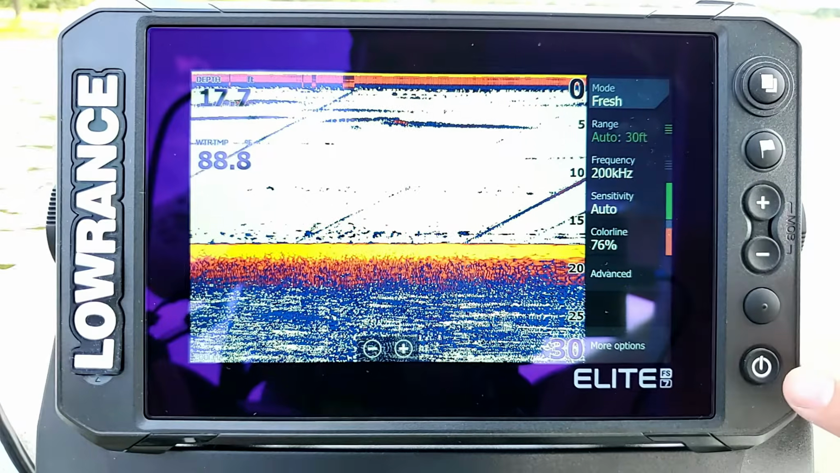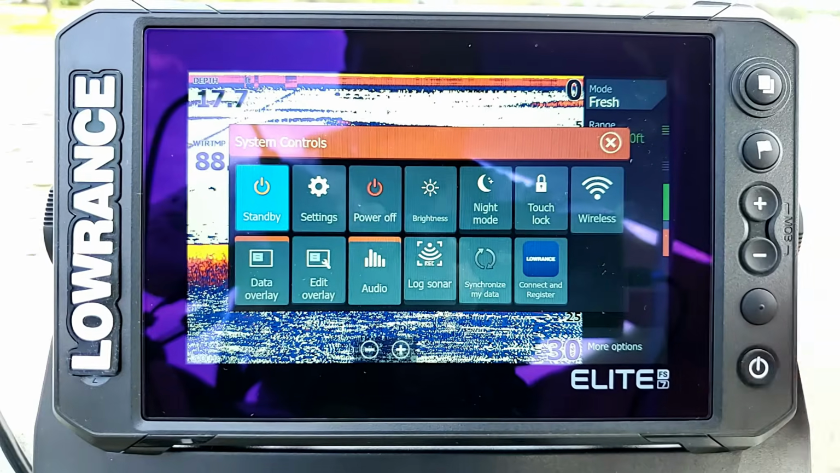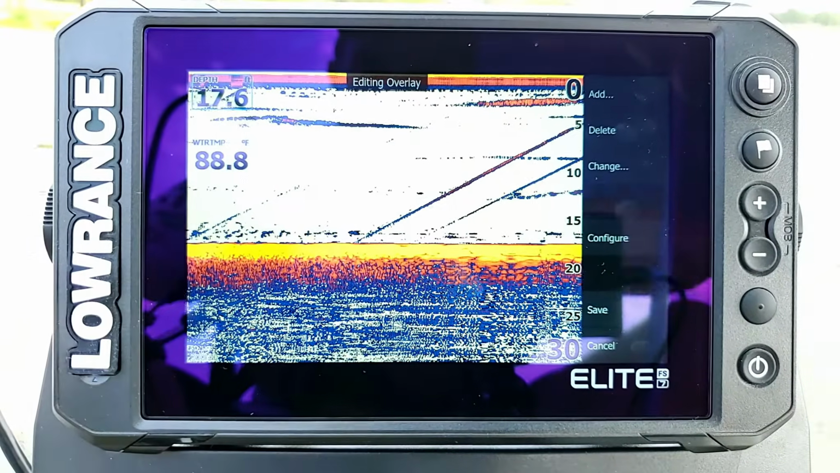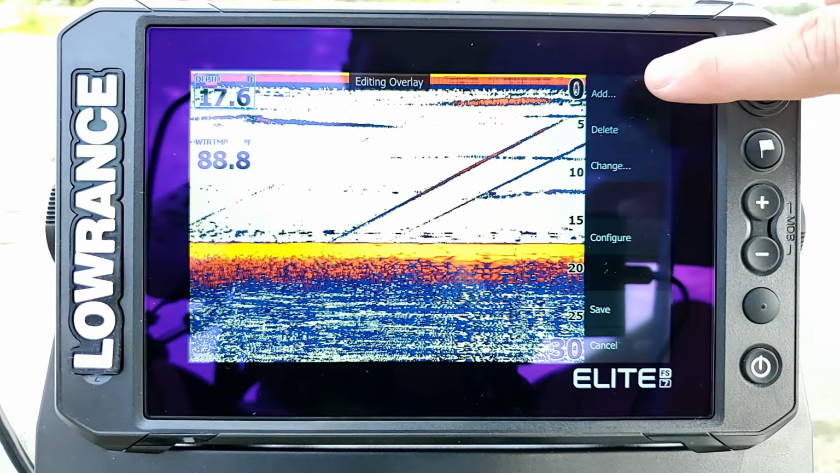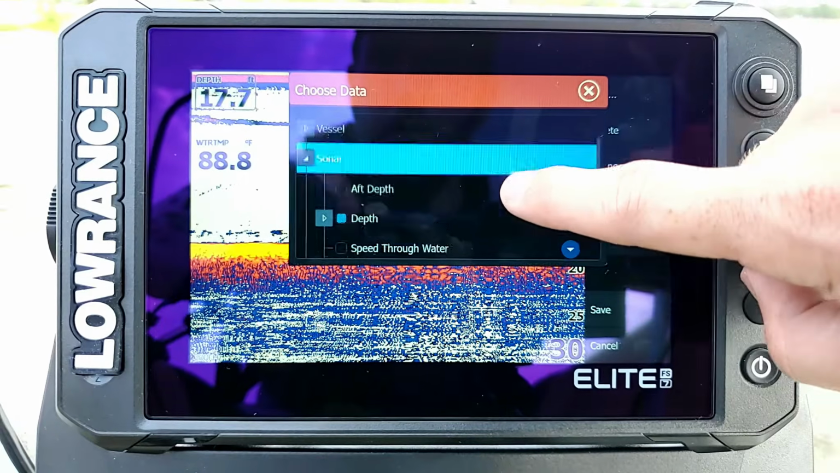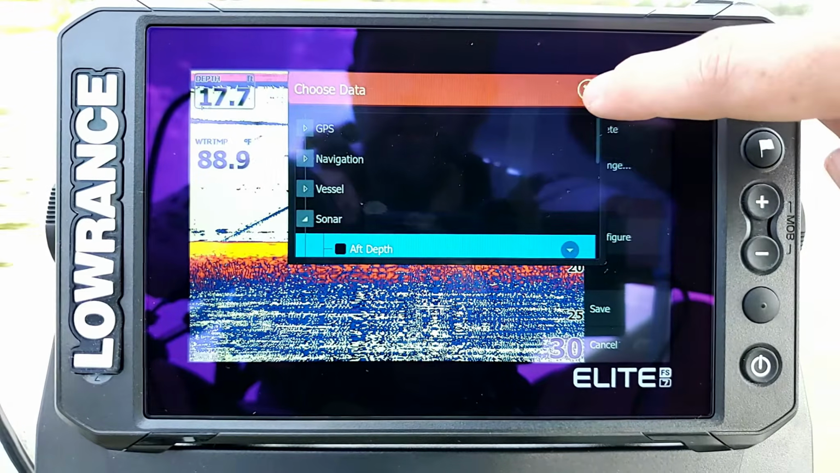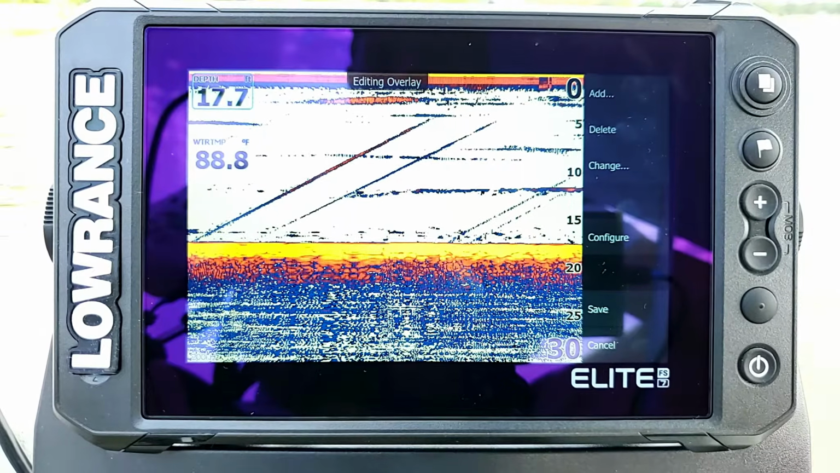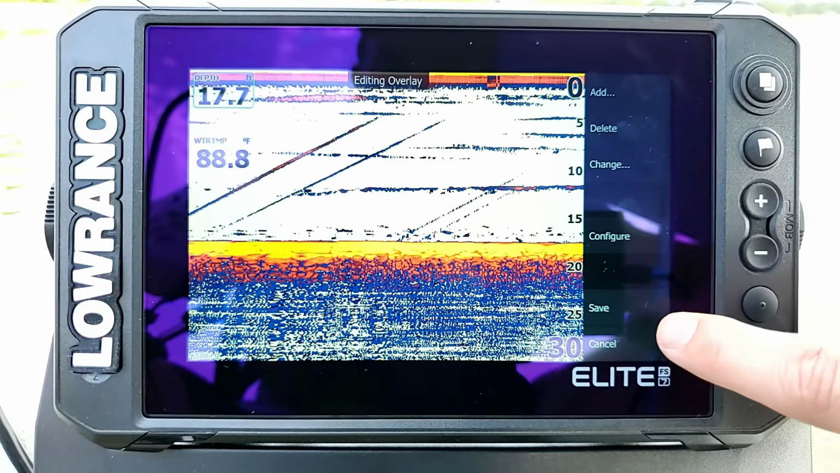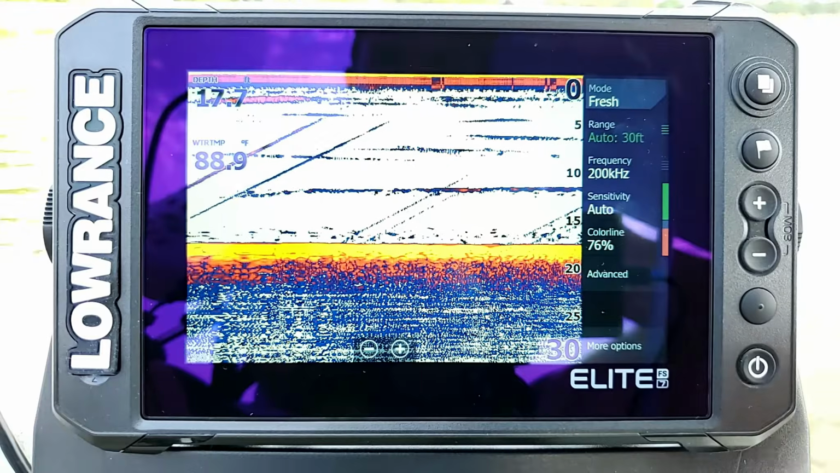Now you can go into the display and edit it to have any kind of overlays you want by going down here and pressing your power button. We press it one time and then we can select edit overlay right here. Then we can go up to the top right and select add, and scroll through and select any overlay data that we want to show up on the screen. Now I'm just going to leave it how it is for now, so I'm going to hit X. But if you do select any options or make any changes, make sure you go down here and select save when you are done. Otherwise, that will not stay on the screen. So let's go ahead and hit save right now.